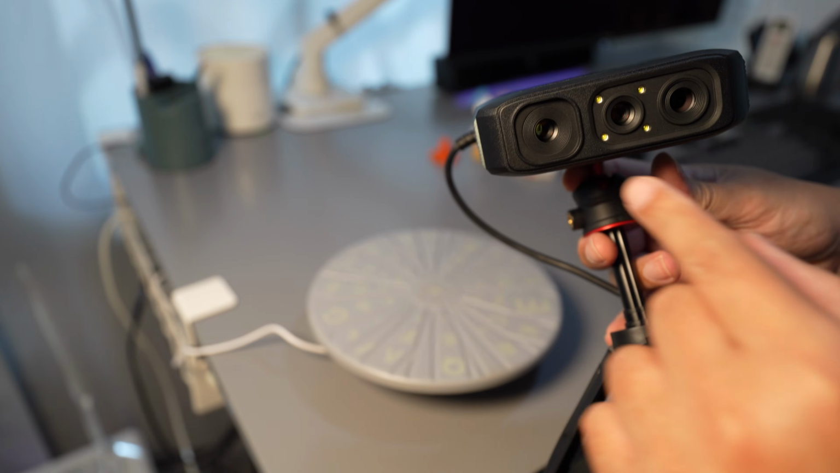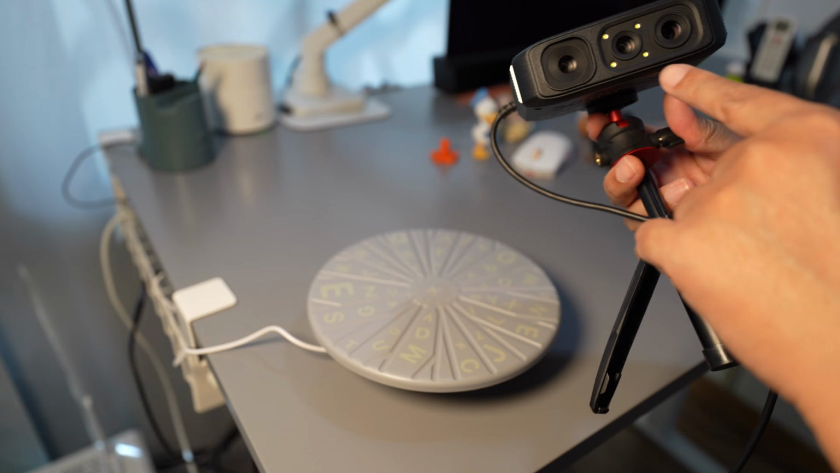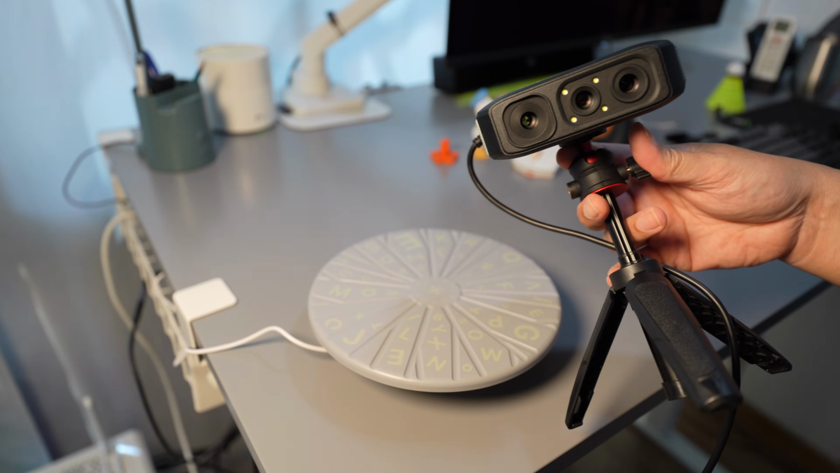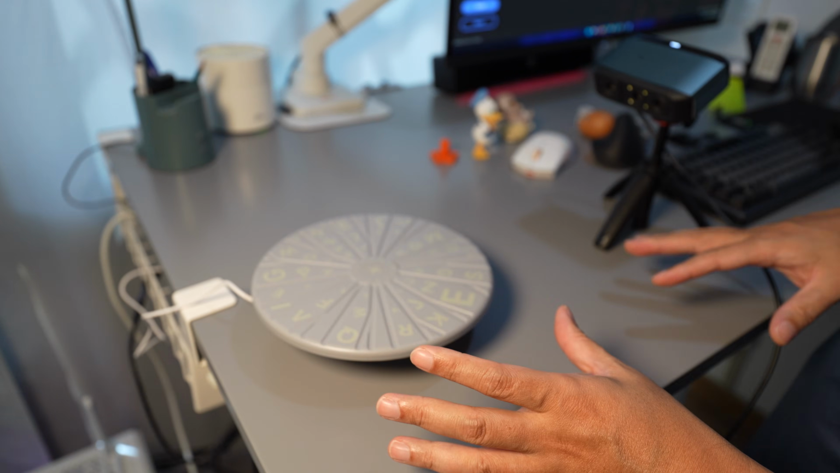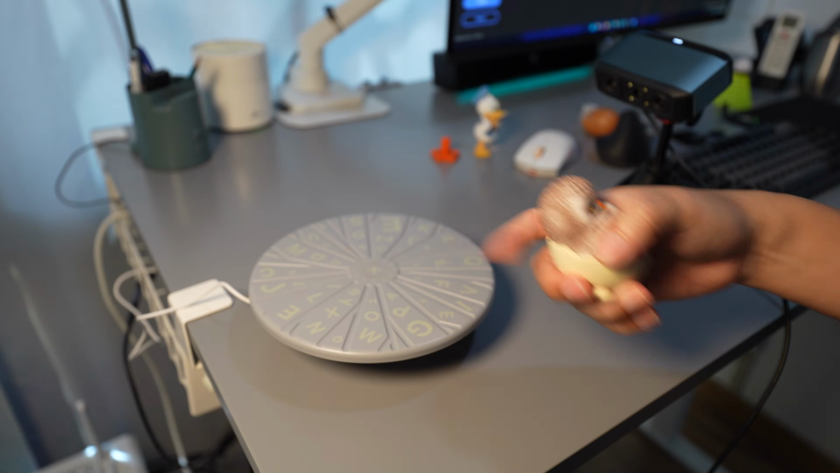This scanner has only one depth camera, and this is the projector, and the one in the middle is the RGB camera with the LED flashlight. So this is the setup that comes in the box. I'll try to make a 3D scan of this by using a turntable.